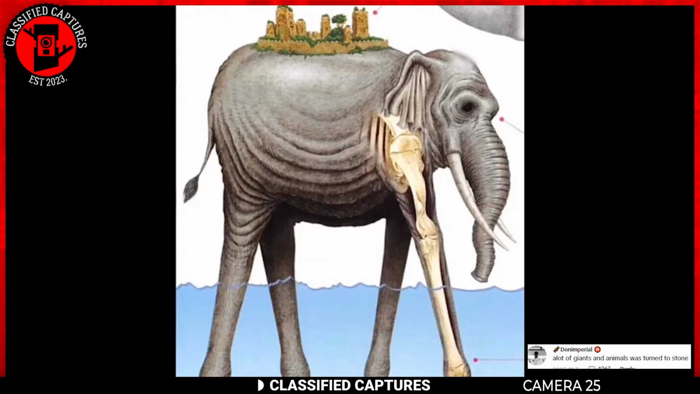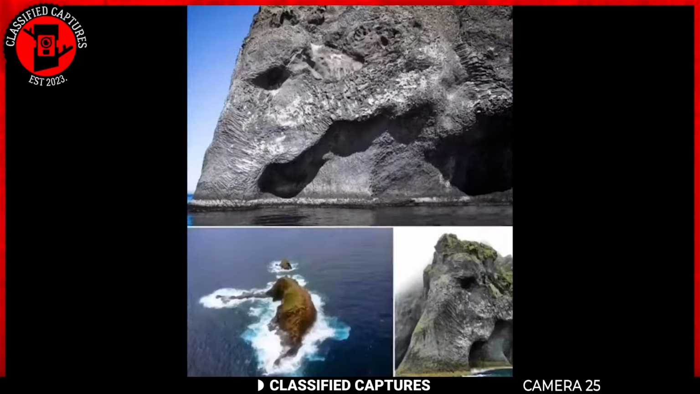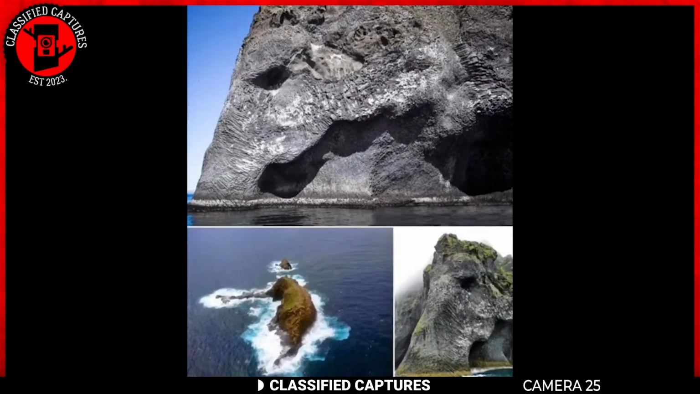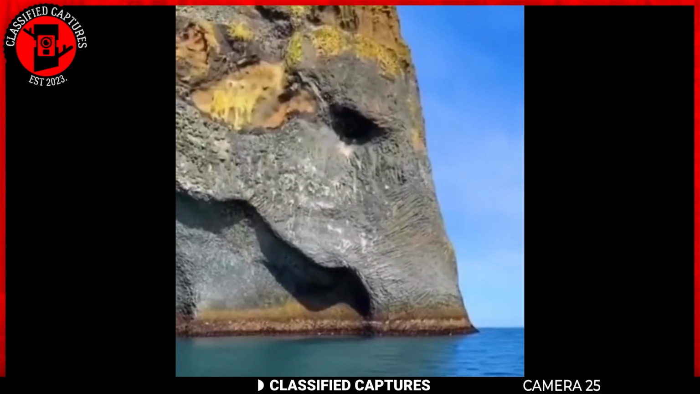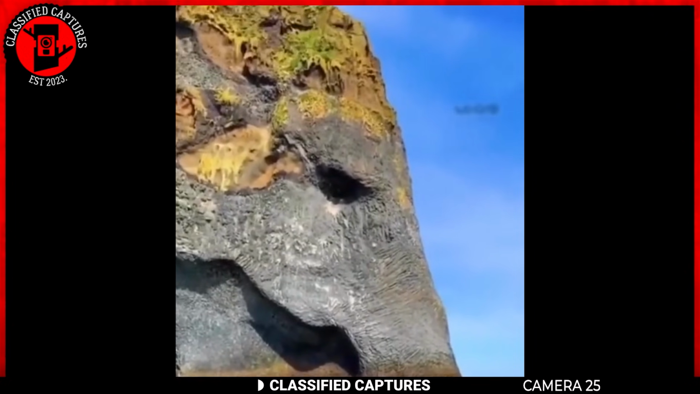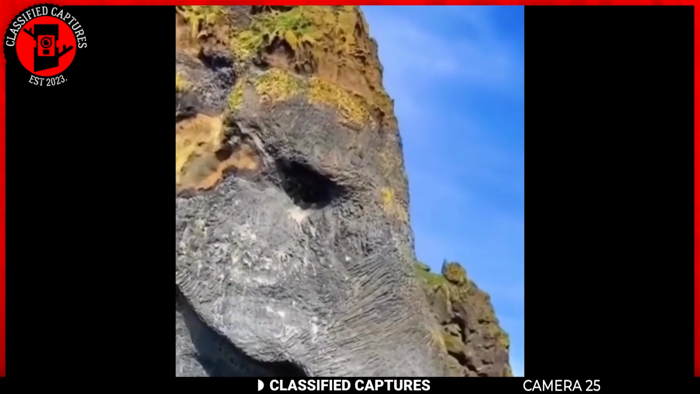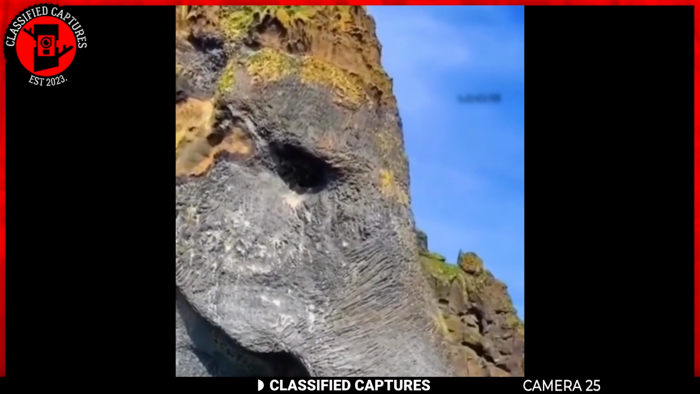Some even suggested that this elephant was turned to stone as part of the ancient cataclysm. Intrigued by this, I did some digging and discovered that Zunisha is indeed a mythical colossal elephant that carries an entire island on its back in the series. Further research revealed that this formation is known as the Elephant Rock in Iceland, a natural rock formation sculpted by erosion and volcanic activity to resemble an elephant.